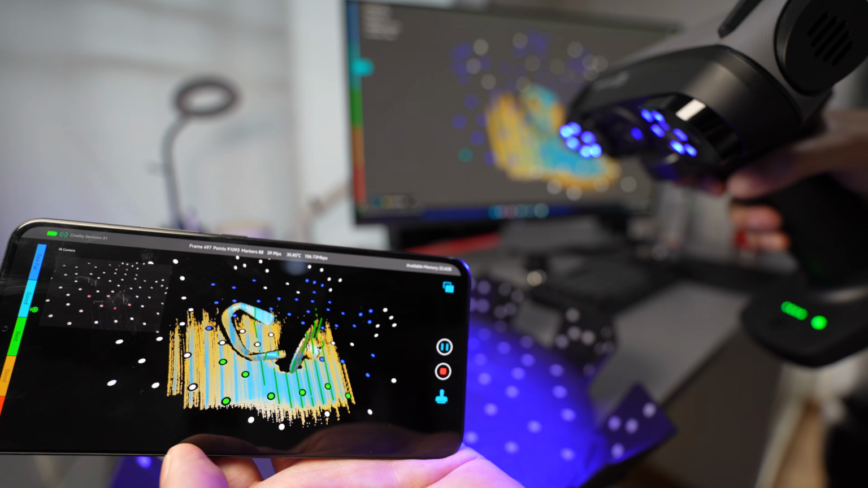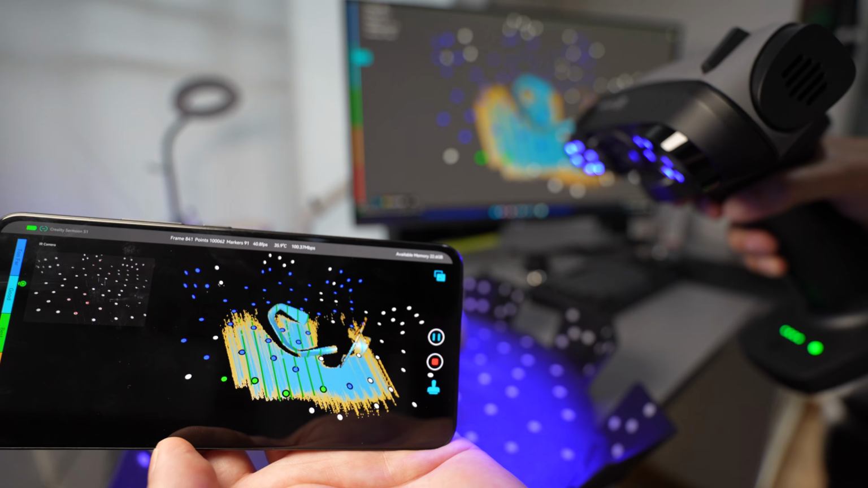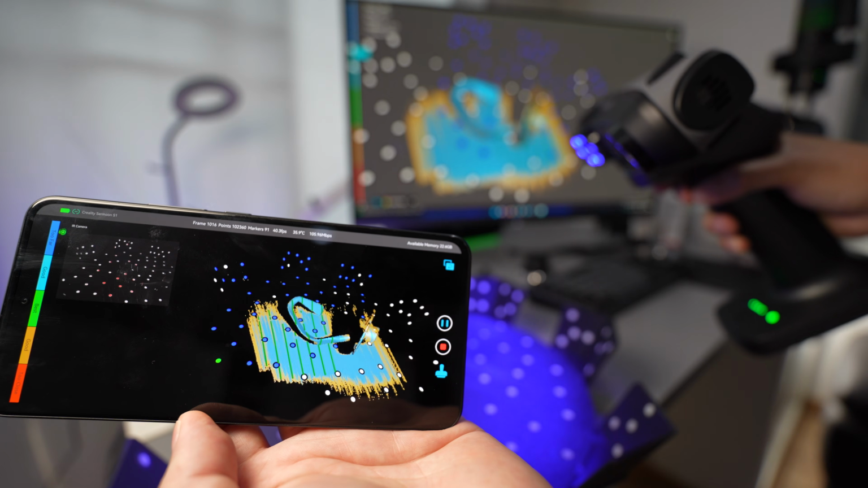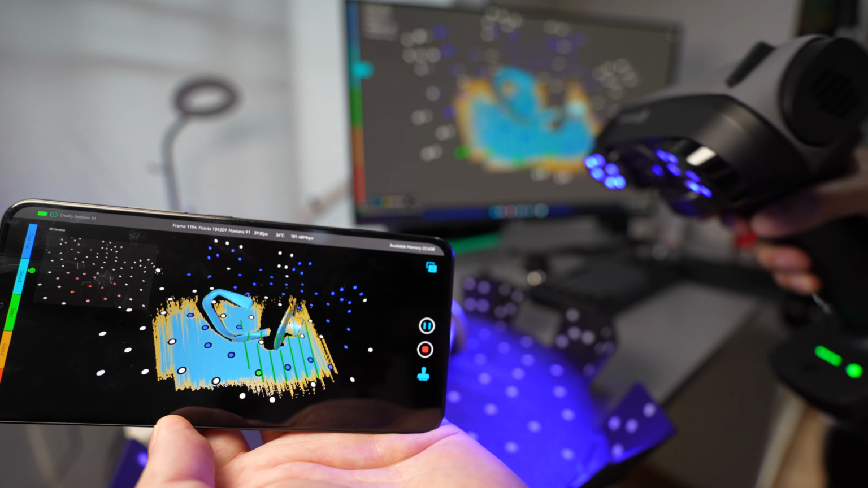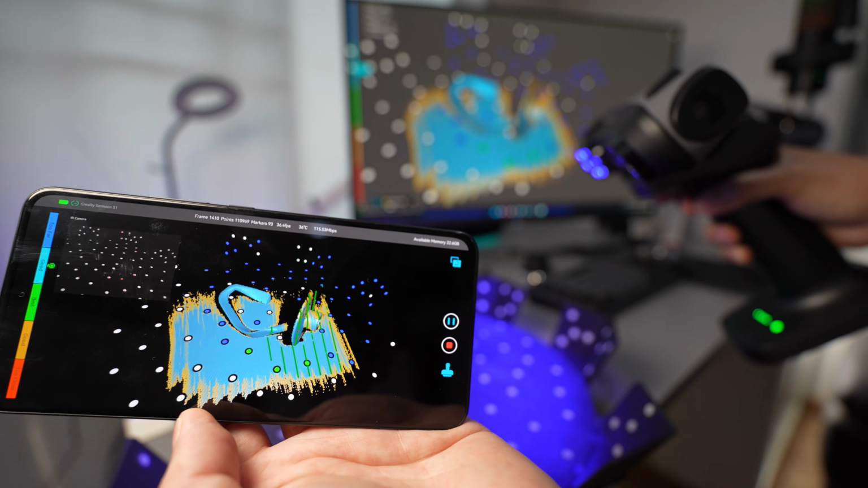So there's going to be some lagging when you scan with wireless screen casting. I think the lagging is about 1 second.